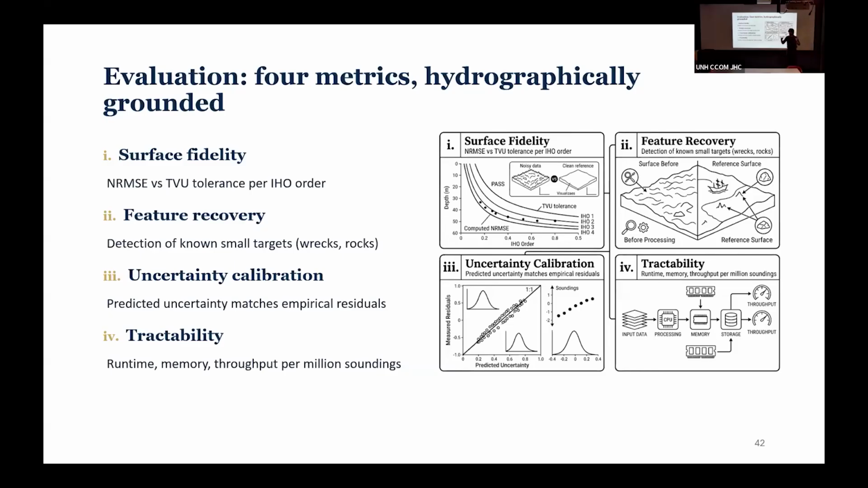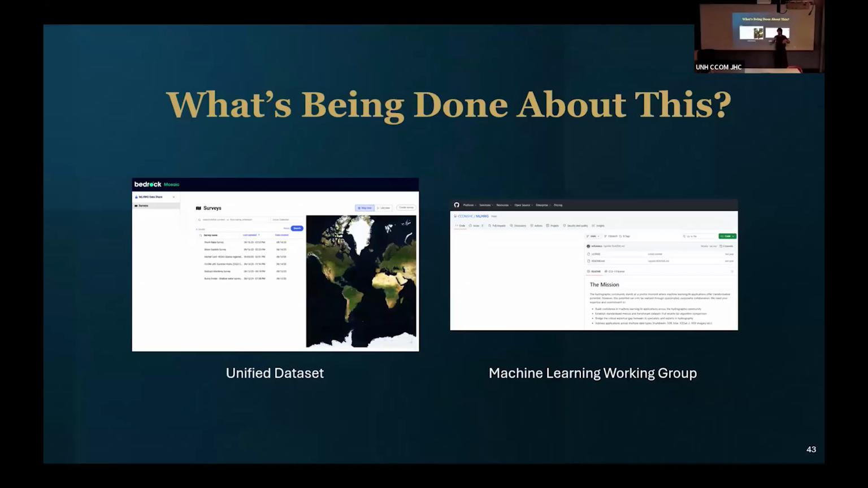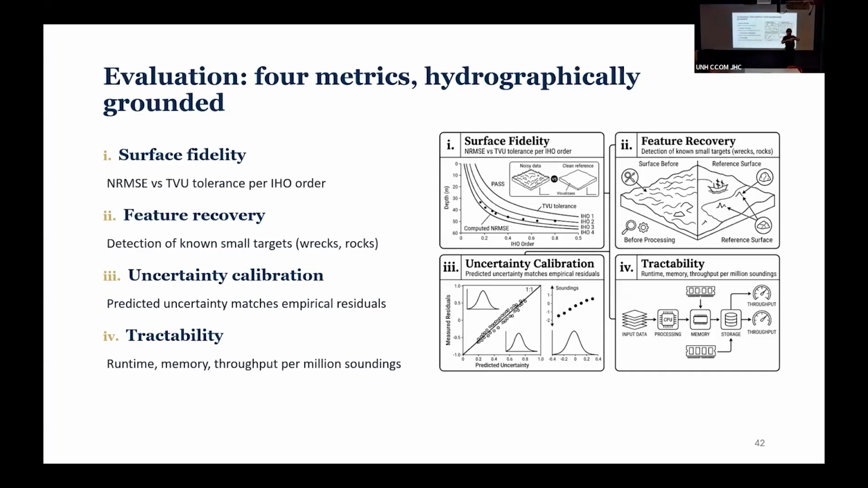Not just so hydrographers can understand it, but so we can see the physical implications of our decisions. So, for example, surface fidelity, where we just do a reconstruction loss and see how well we're reconstructing based on the baselines.